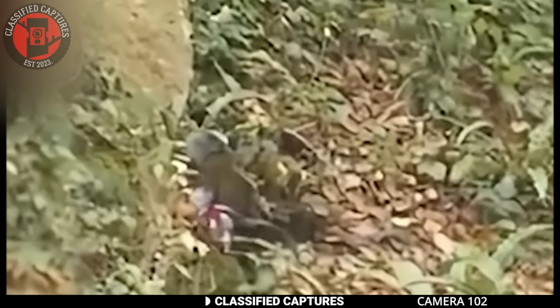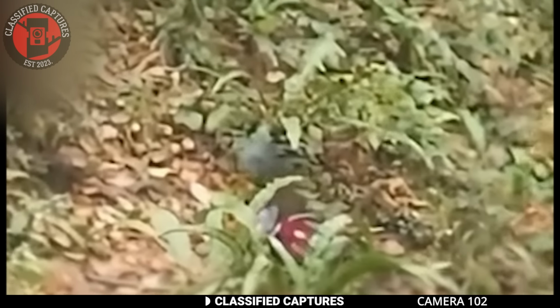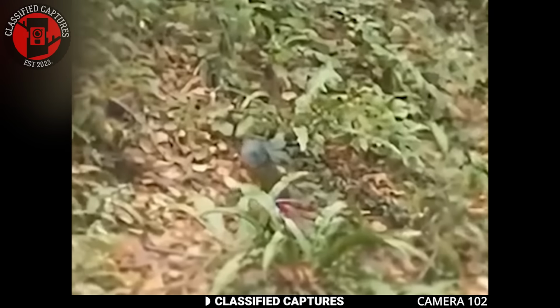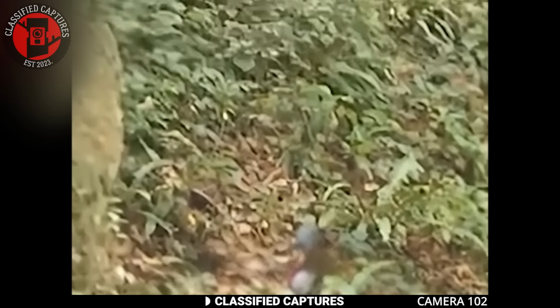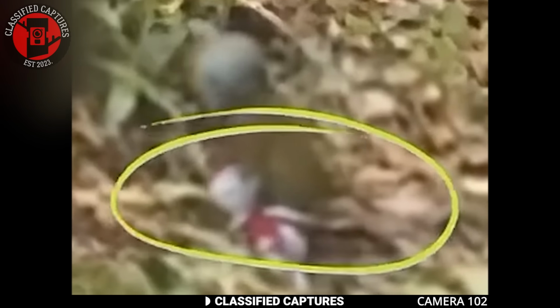As interesting as that sounds, skeptics couldn't help but notice something odd. The way the creature moves and the slightly unnatural appearance makes some believe this could be a CGI creation rather than a real entity. You've seen the clip and heard both sides of the argument, so which do you agree with?